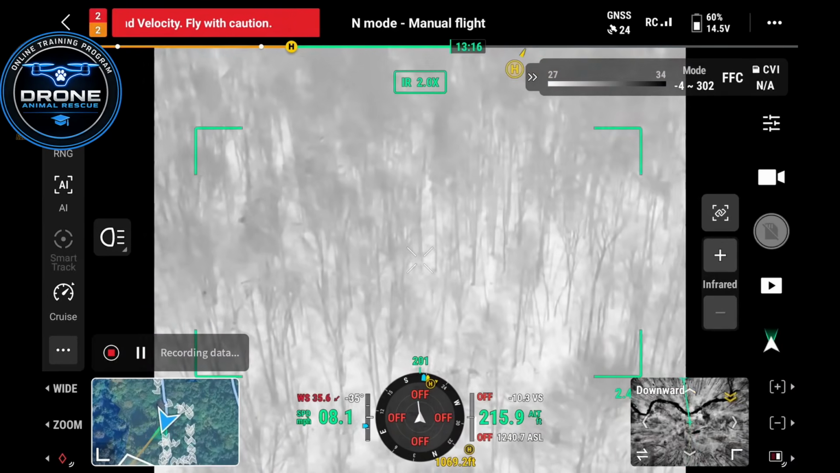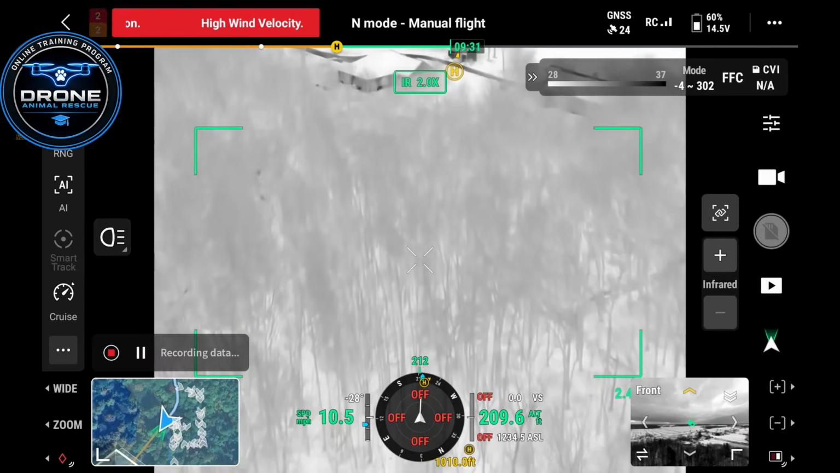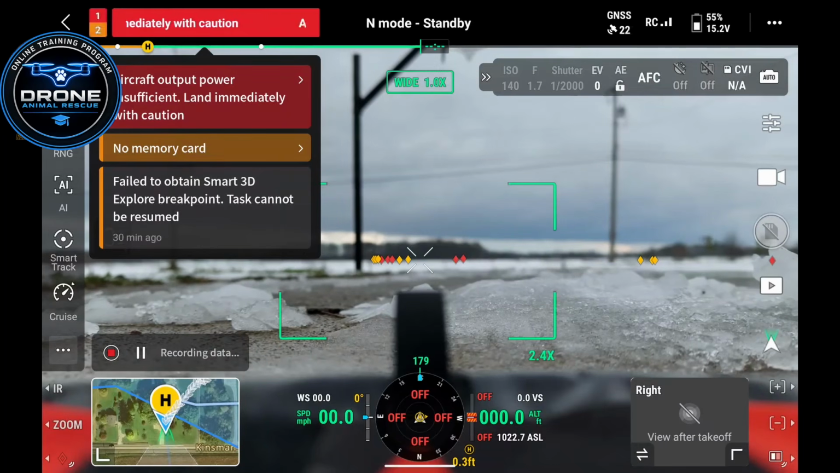I think I'm going to put this 4T down for a minute, let this wind calm down. Okay, so now I'm getting a power insufficient alert. That's scary.